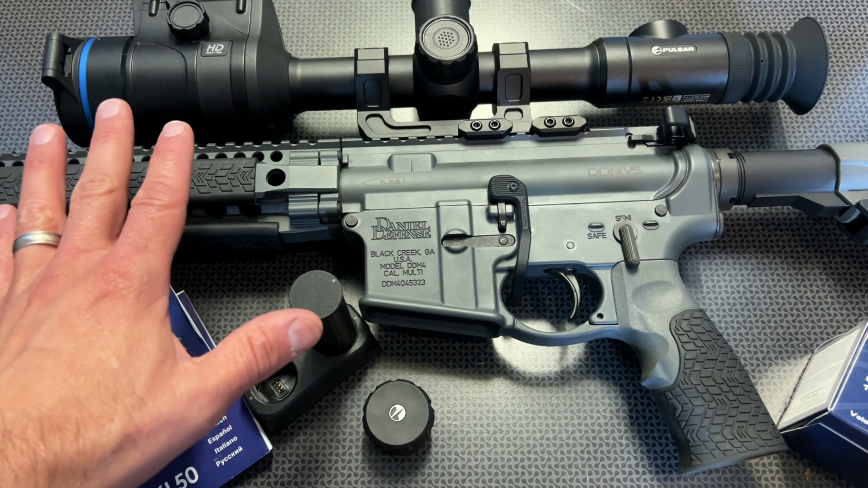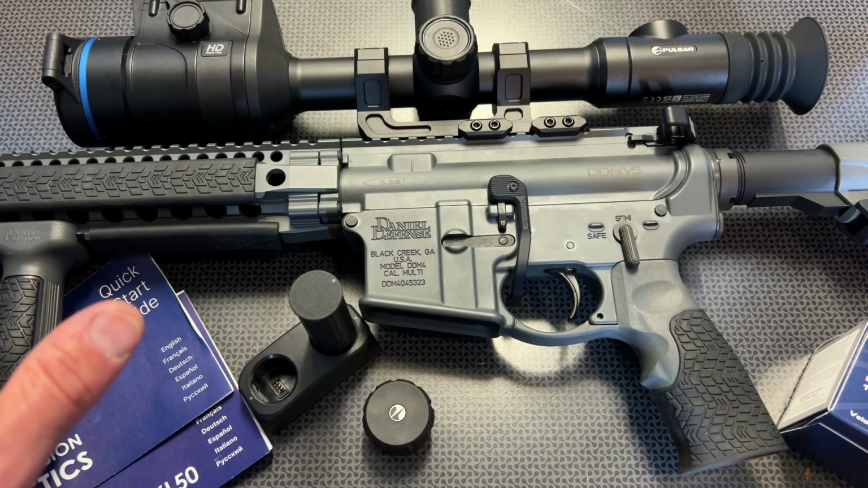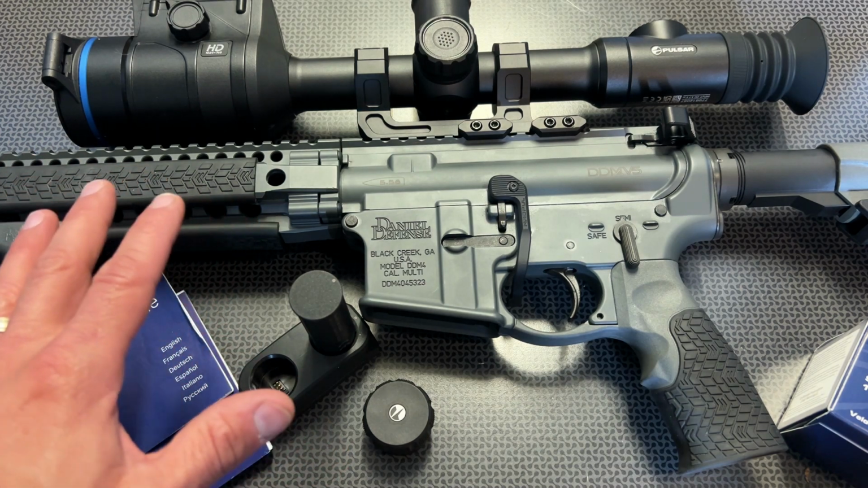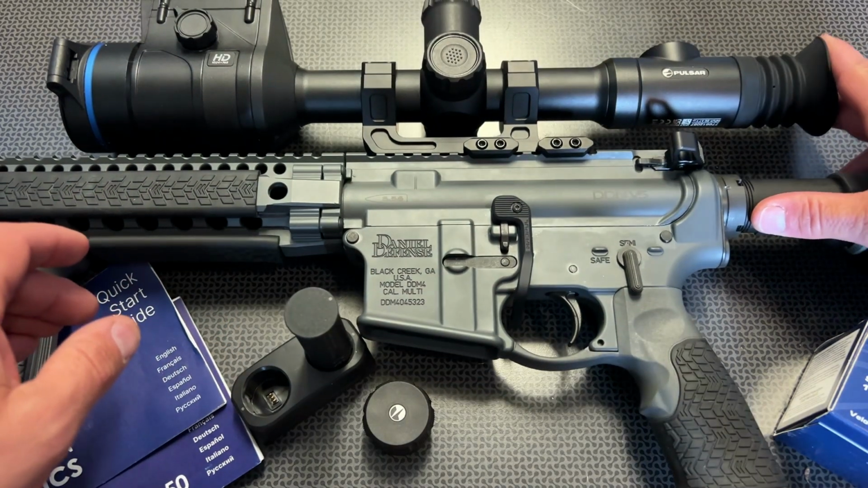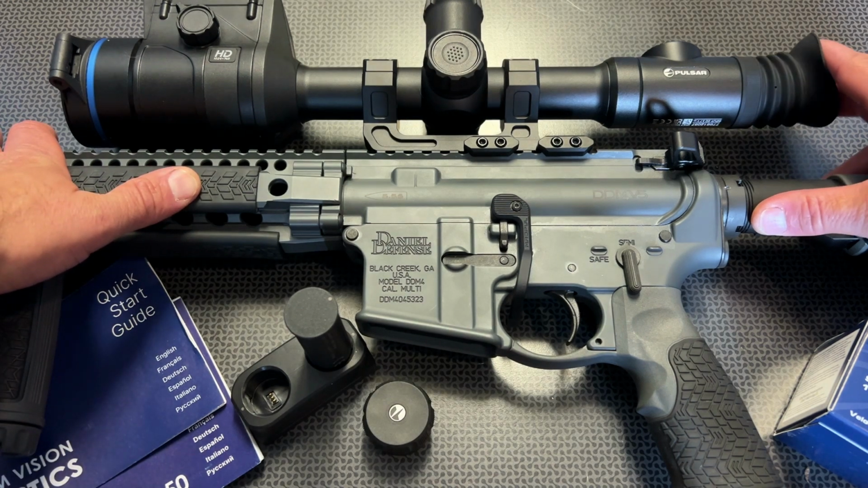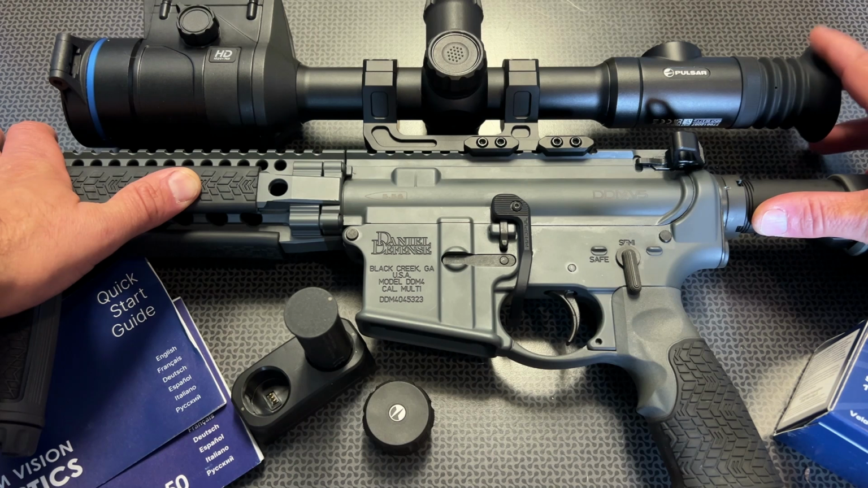So let's dig into the overview of this optic. One of the main things I want to talk about is it mounts up like a normal rifle scope. So it's not very confusing to use. It's very easy to understand. It comes with a rubberized eye cup on the back to kind of shield the ambient light from around you, and also to shield the light from hitting the screen if you happen to use this in the day.